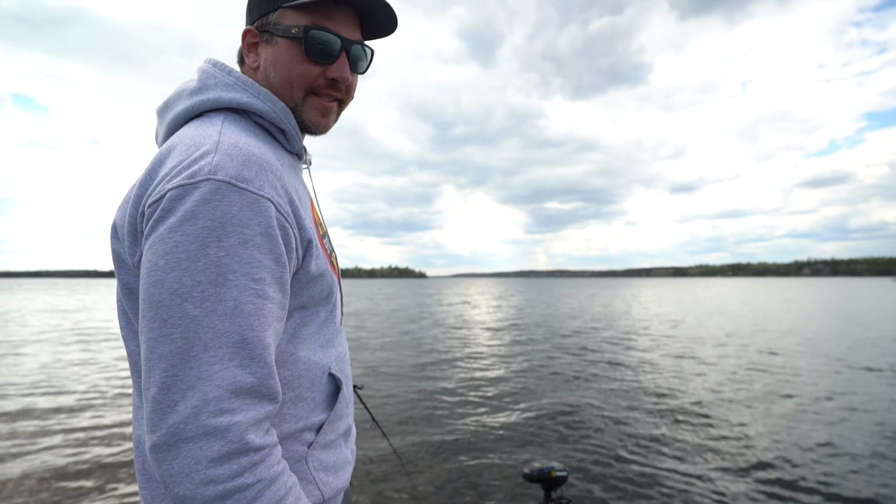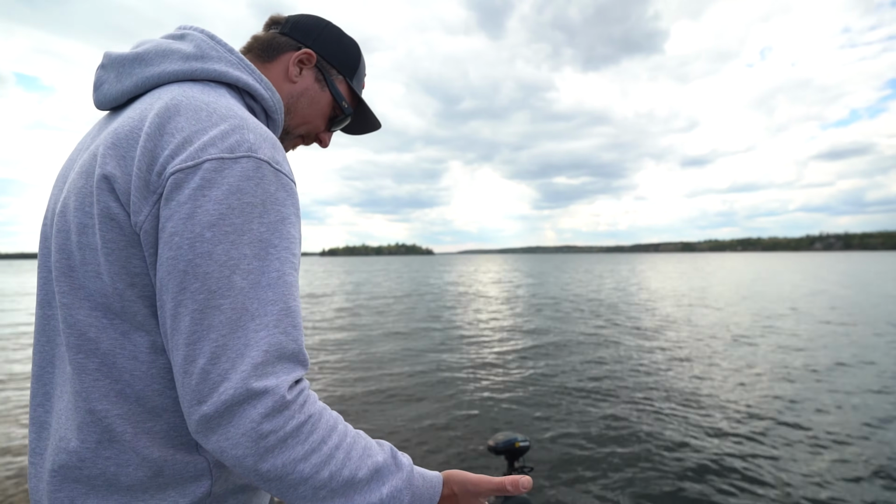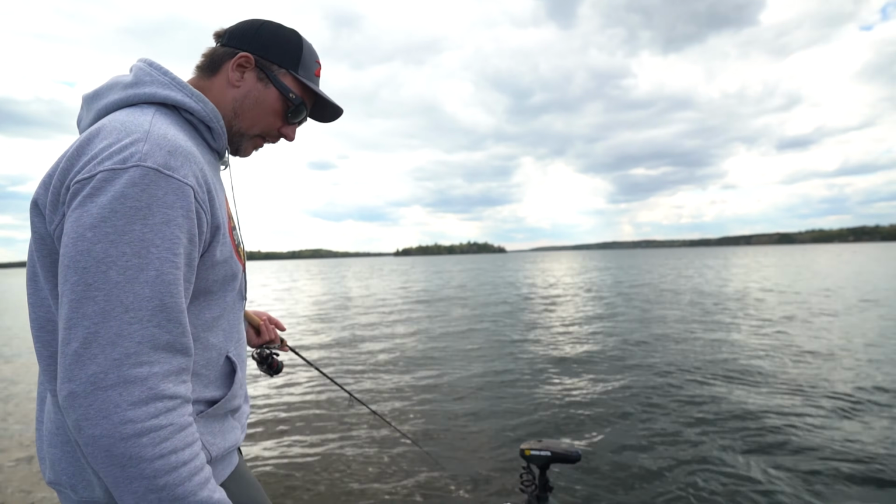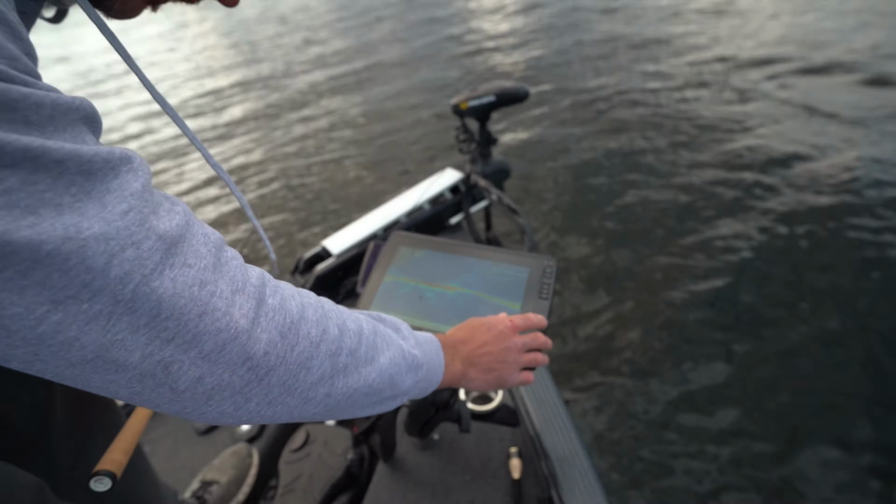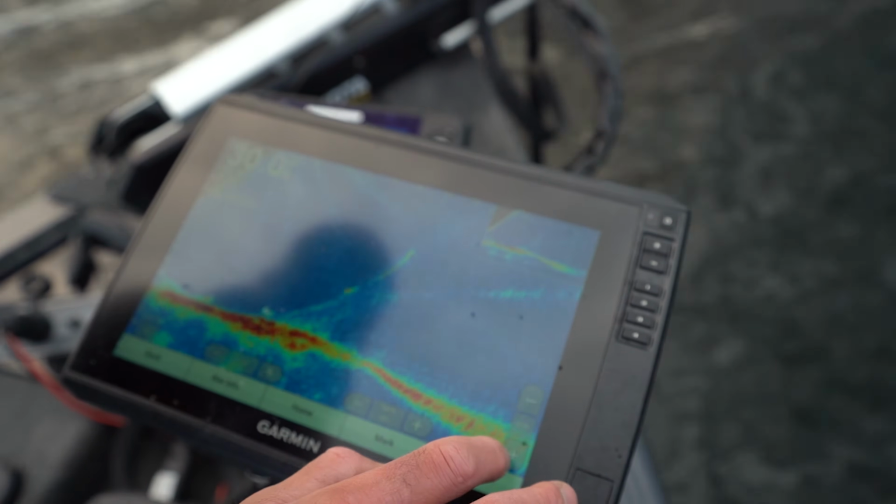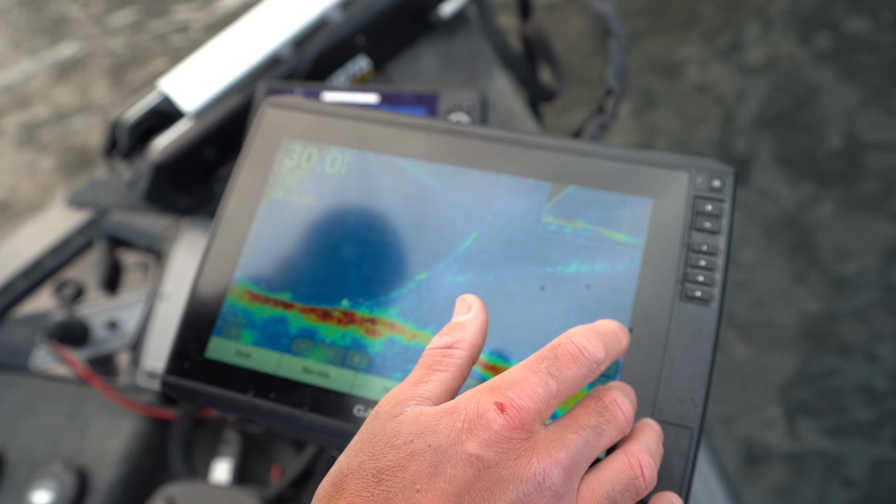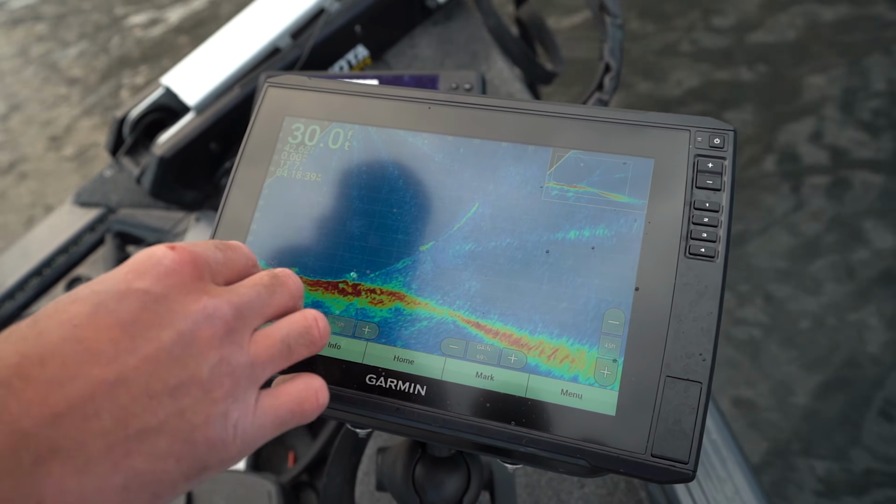So I won't go crazy technical here, but I'm just going to show you a couple tricks for moping or hanging a minnow or whatever you want to call it with the Livescope. So one thing I do is I always use the manual depth range. I never turn it on auto. I know I'm not going below 45 today, so I'll put that around 45. I've got it out at 75 right now.